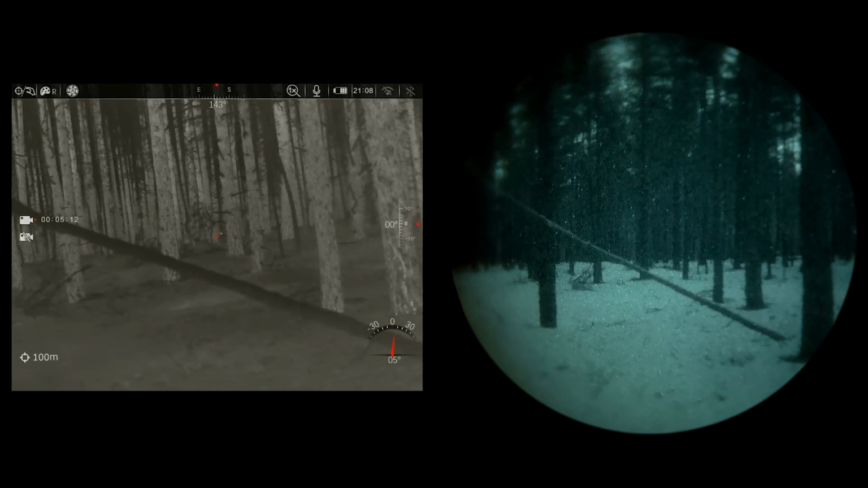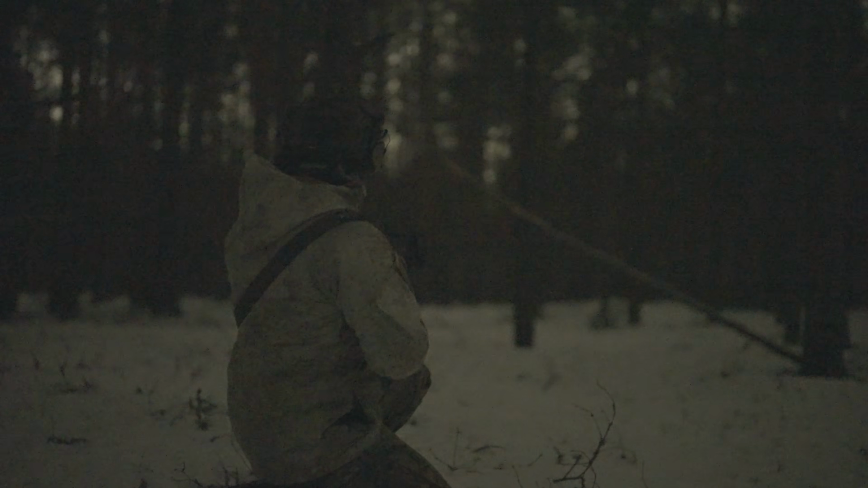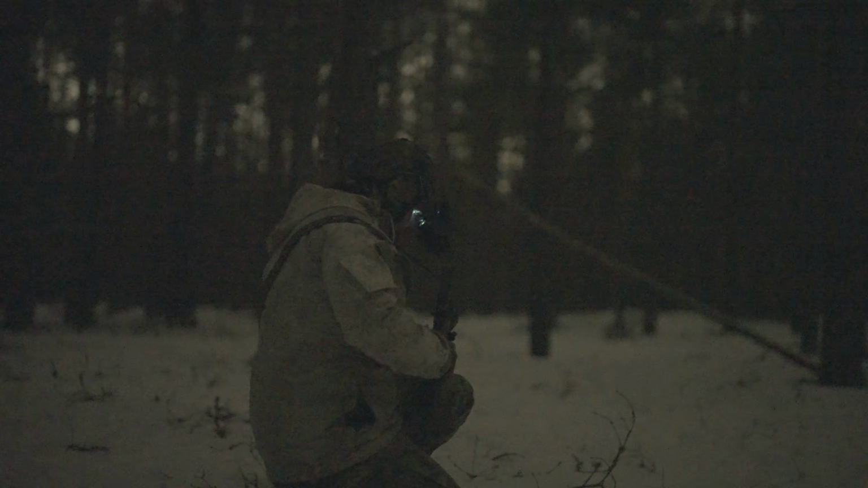So I see a heat signature right there. I'm gonna look for a better position to take the shot so I can see the whole person. And the thing with being on post with NVGs for an extended period of time is that you can sort of start imagining things, shadows playing some tricks, especially if you haven't slept. So really what gives you away is movement. If I see something sketchy, then, oh, actually he stood up, so I'm gonna transfer the thermal onto my weapon.